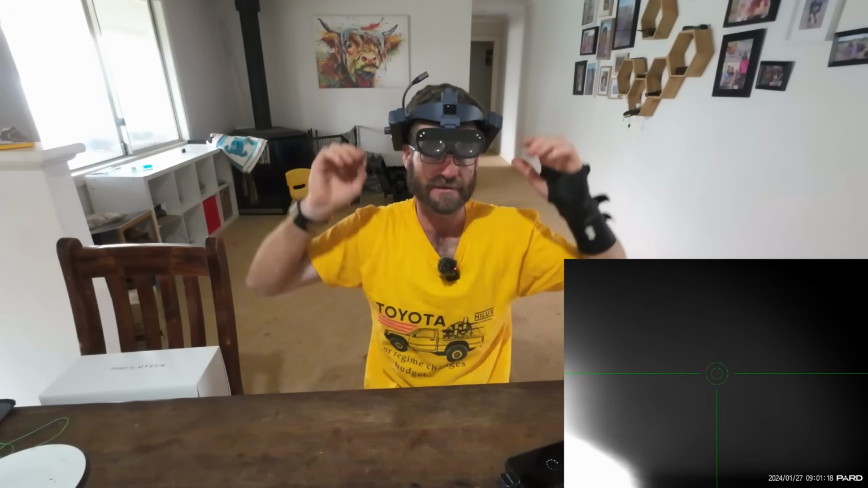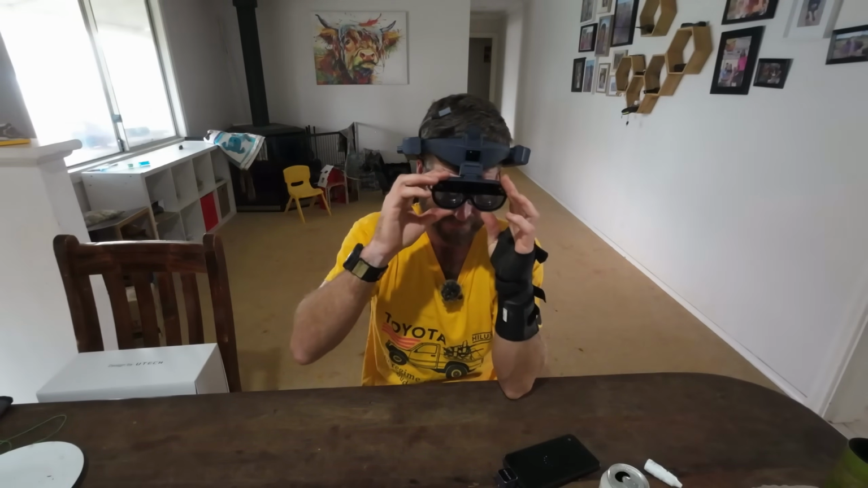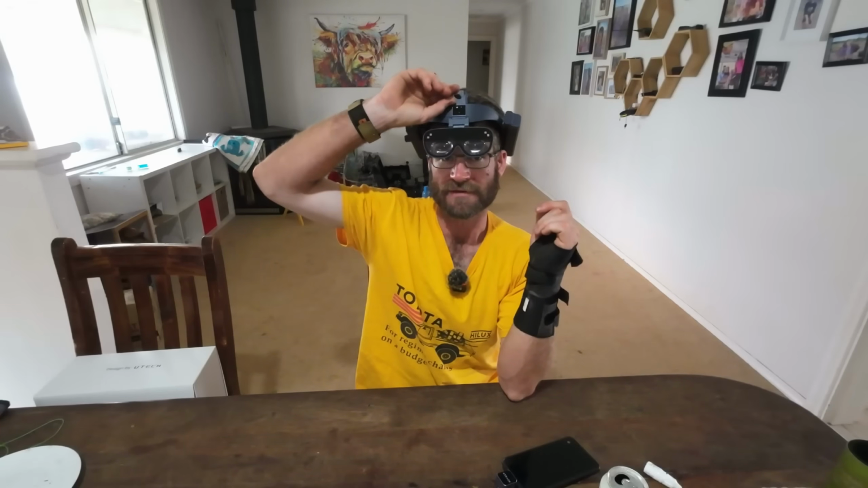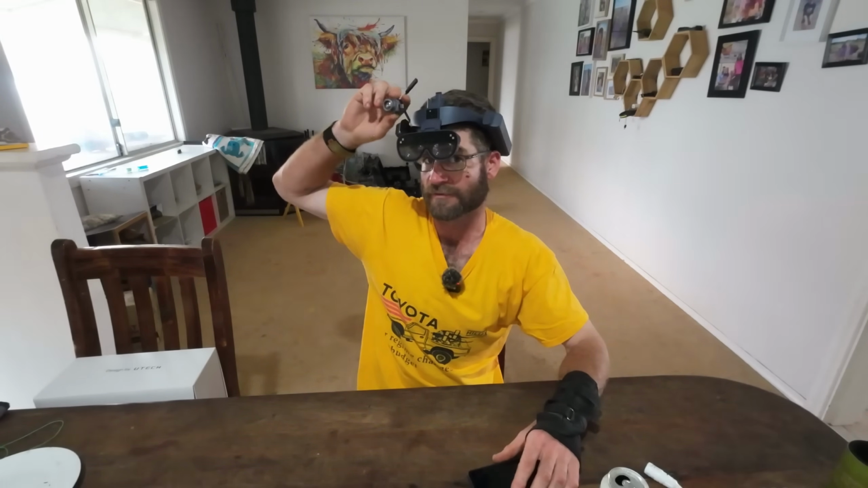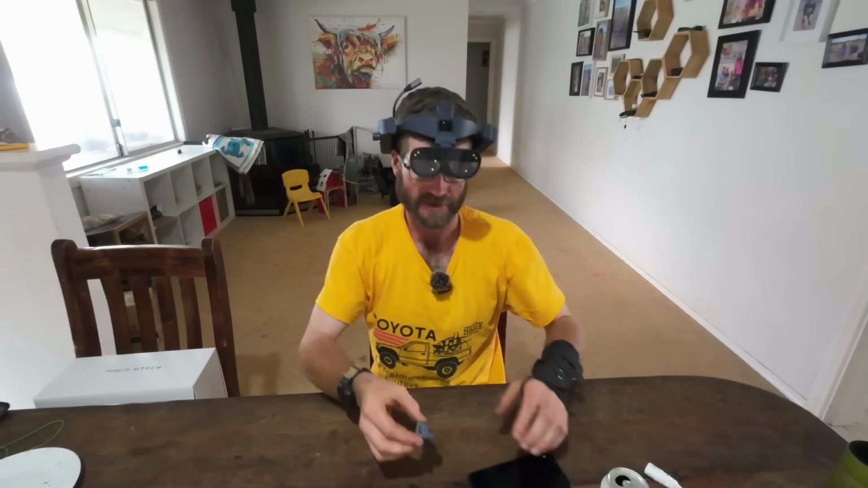If I want to use it as like a picture-in-picture in real life, like multifocal or bifocal lenses, having it up here and then being able to tilt and manually adjust the angle of the sensor itself so that you can fine-tune it and true up your visual field would be pretty amazing.